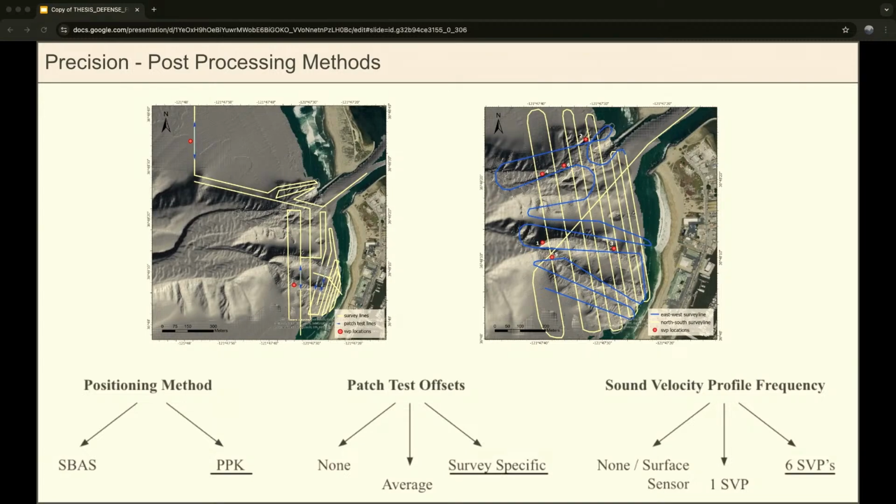Okay, so now I'll just go into the methods of how I tested these various post-processing parameters, and specifically those parameters were the positioning method used, the patch test offsets applied, and the sound velocity profile frequency. And I used my back-to-back January 19th and 20th surveys for this. So I extracted both of those surveys for the positioning method as a PPK solution. So again, that's going to represent our ideal case scenario. And then I also exported both of those as an SBAS solution, which is kind of the fallback if we don't have a base station to correct our positioning data with.